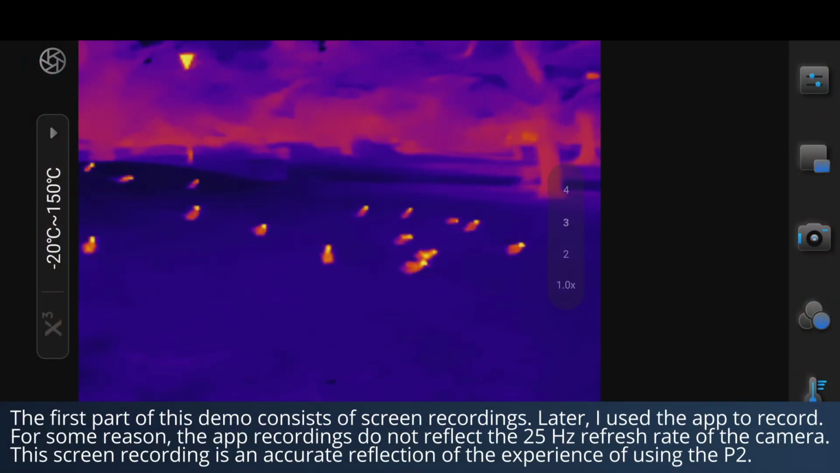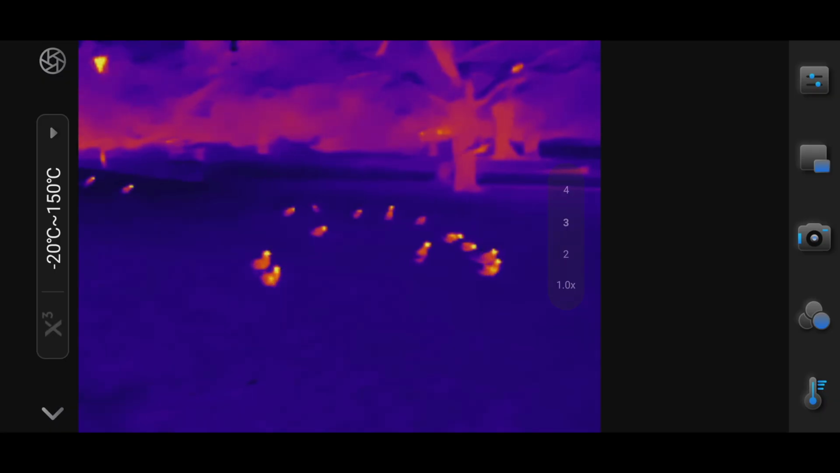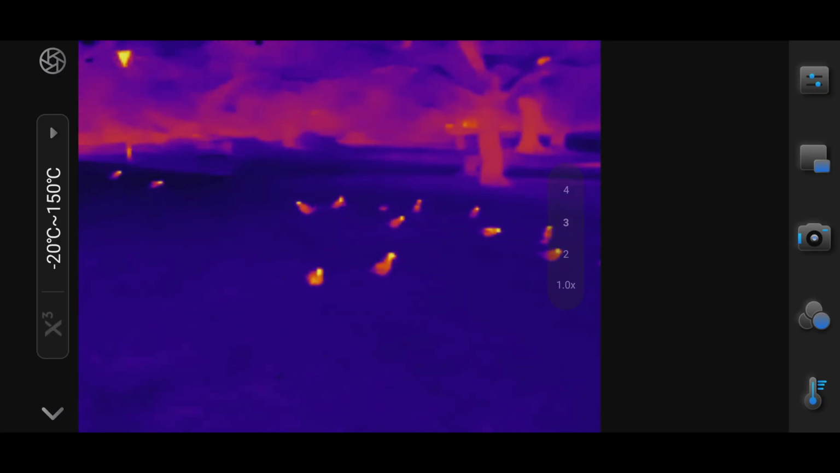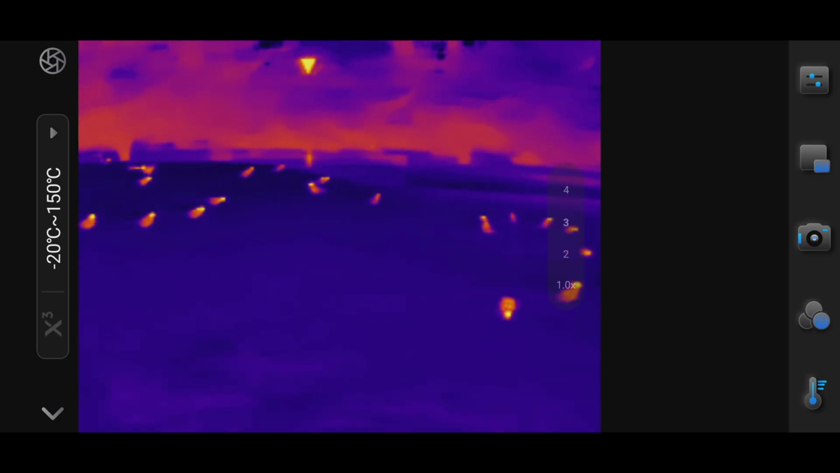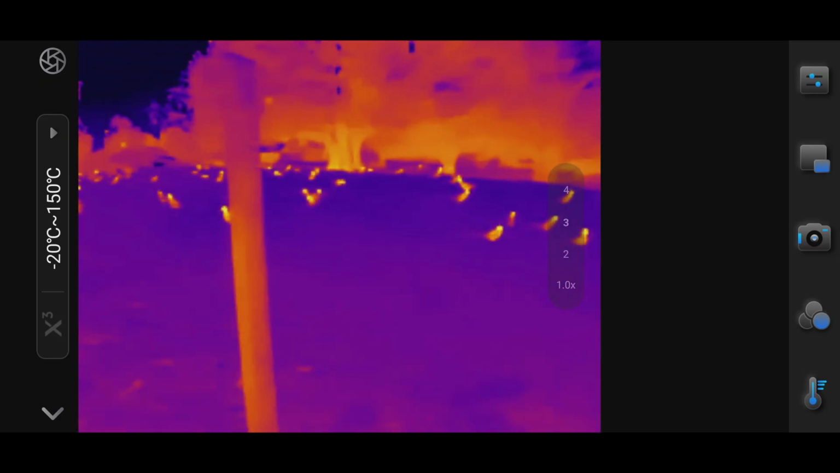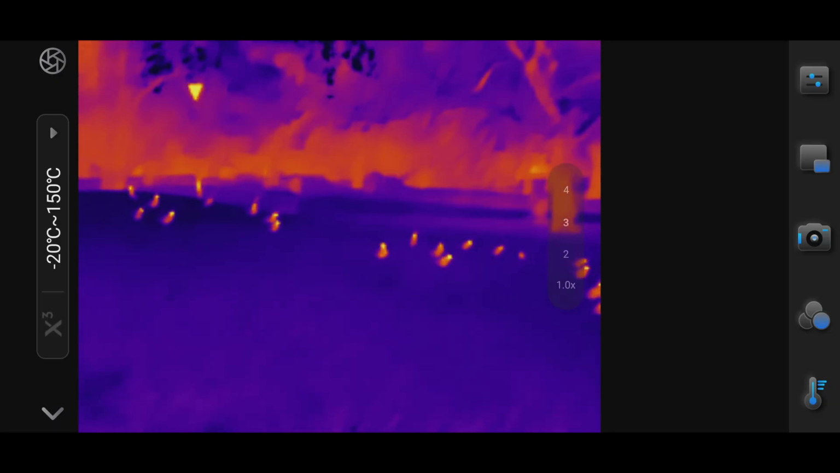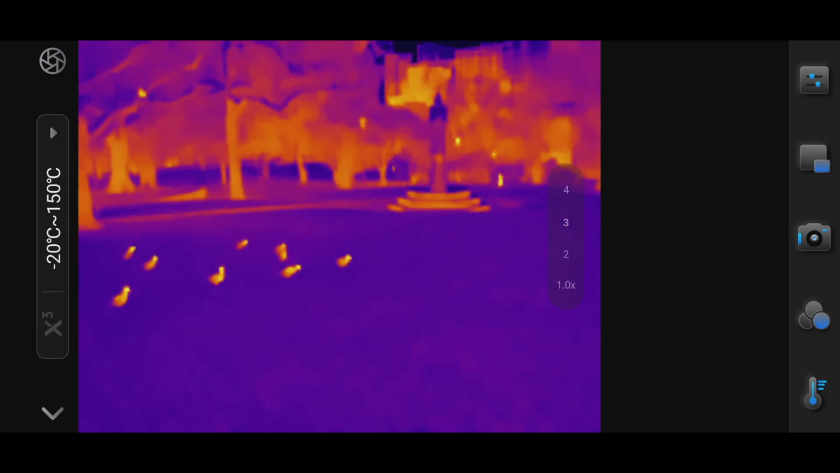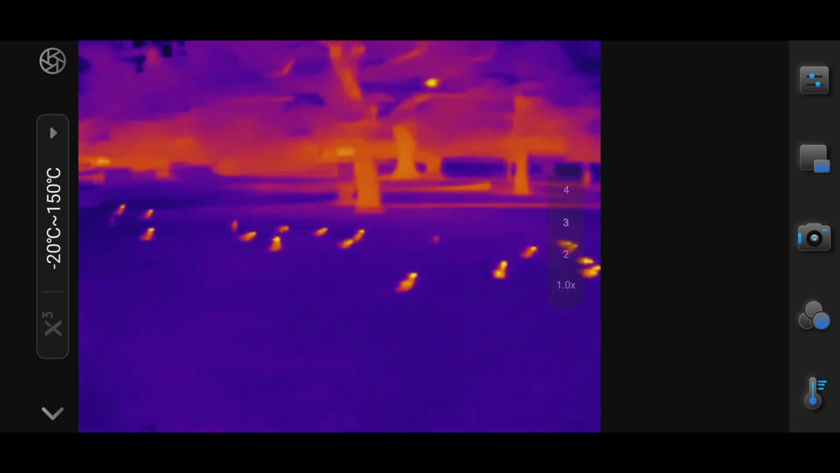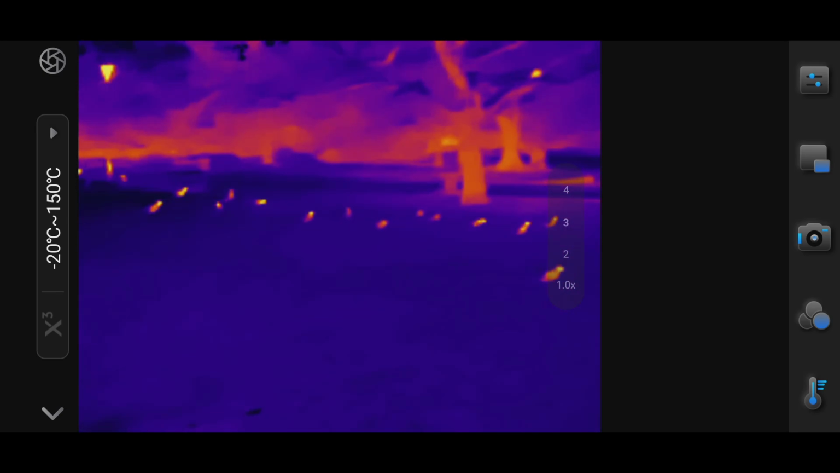For some reason the app doesn't record at 25 frames per second. It sort of lags out in the recording, so I've just switched to screen recording now, and this is going to be a lot easier to film with. I'll probably include the other footage as well.